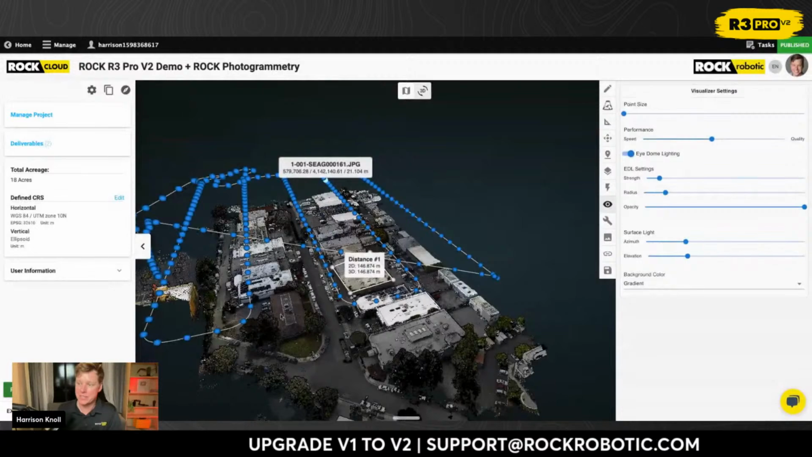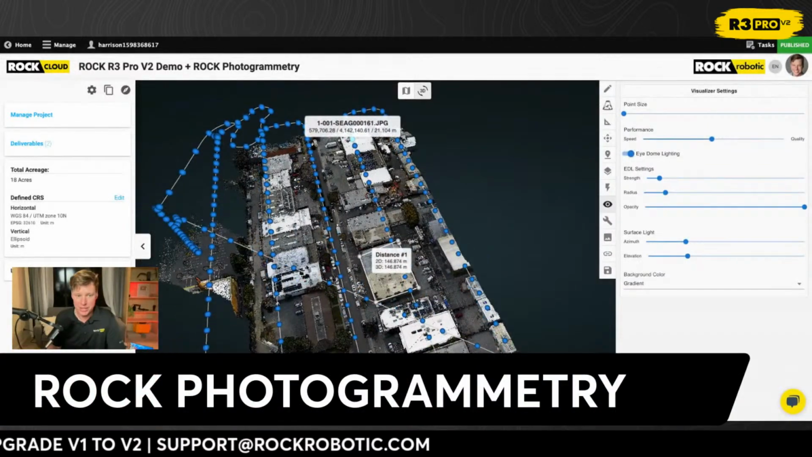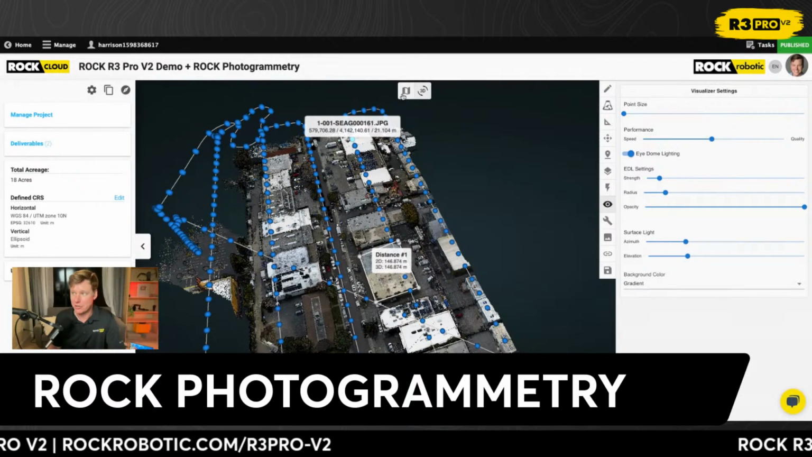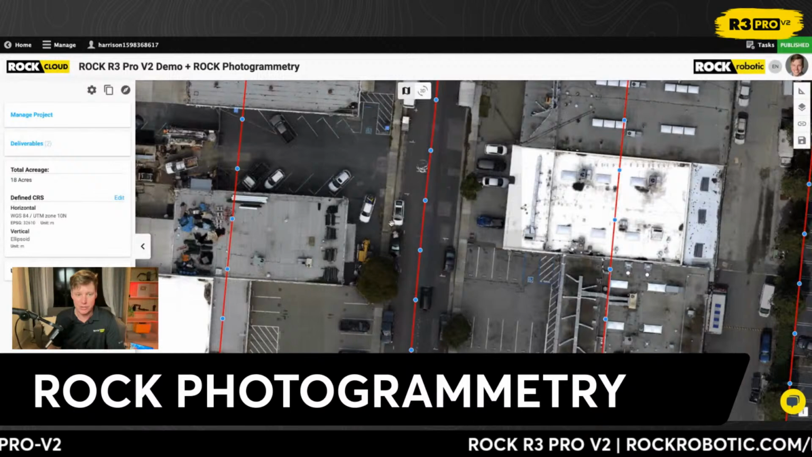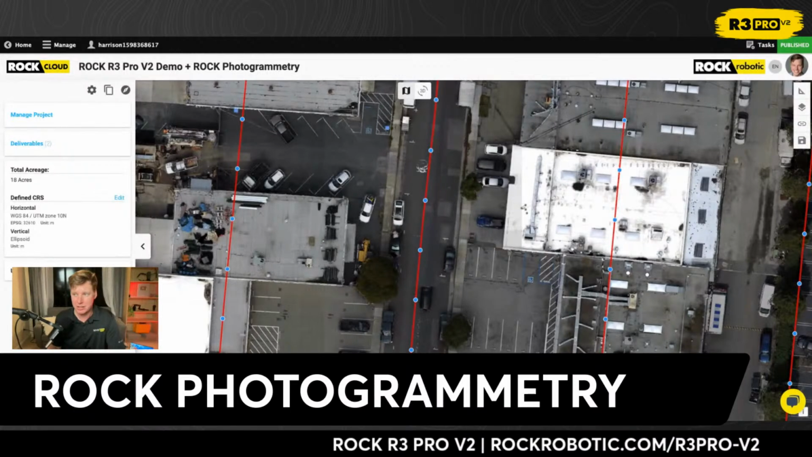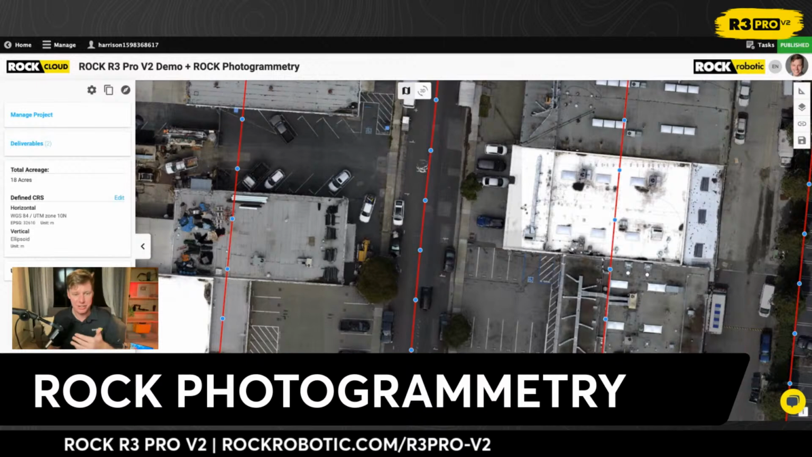I want to share something about the ROCK Photogrammetry. So launching this week with V2 is ROCK Photogrammetry. And ROCK Photogrammetry comes with the V2 in your ROCK Desktop. Anyone's going to be able to get this. We're just going to include it for 6 months. It's a very good beta. It works, and we're just going to keep improving over it in the next couple months.